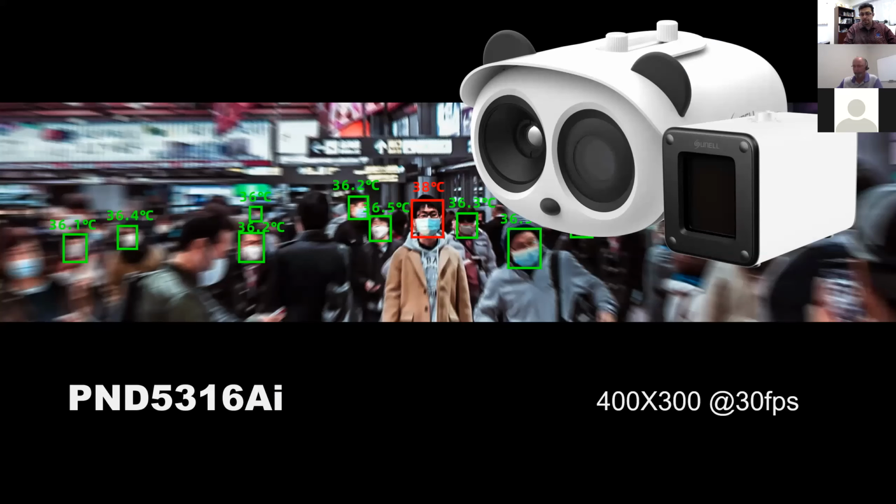We are talking about millisecond scanning now. Very high accuracy, very large field of view, very well-defined lenses, and thermal imaging processor resolutions. We are looking at 400 by 300 at 30 frames per second. That's some of the best right now on the market.